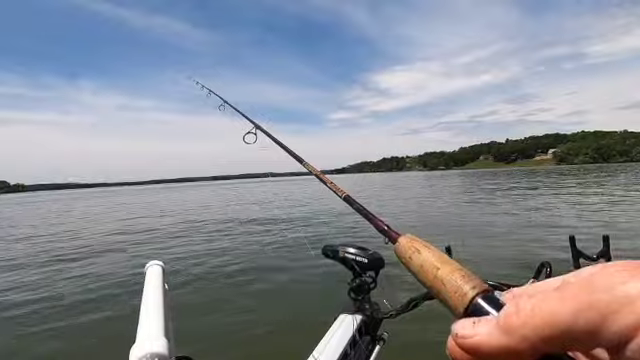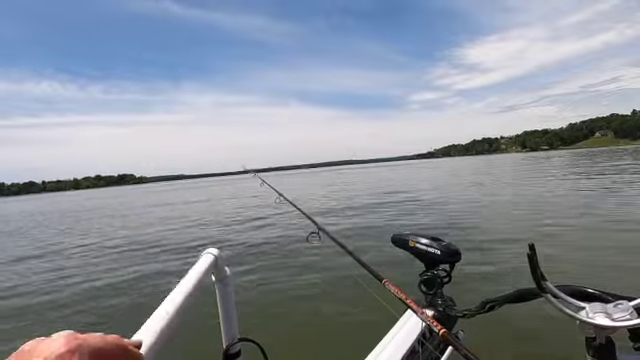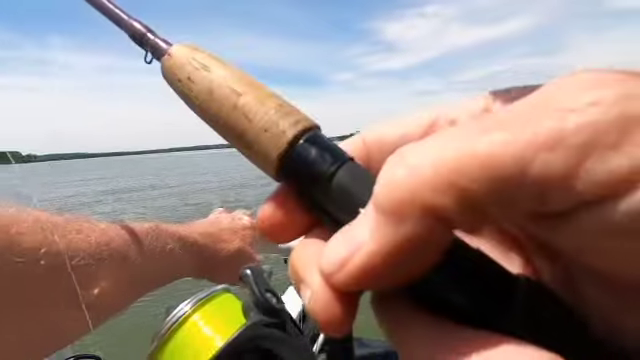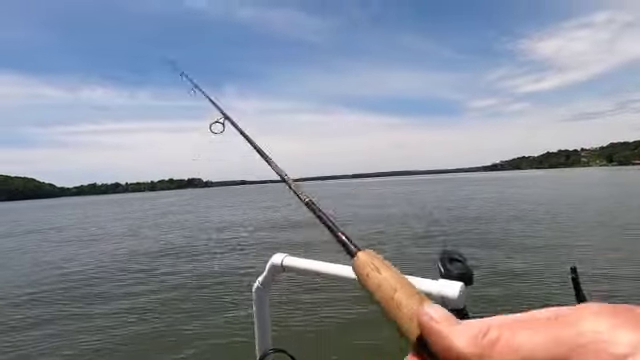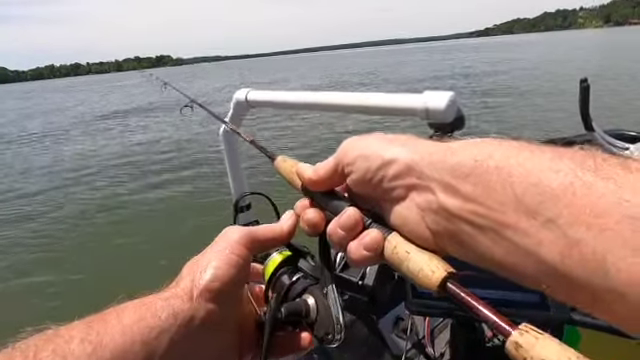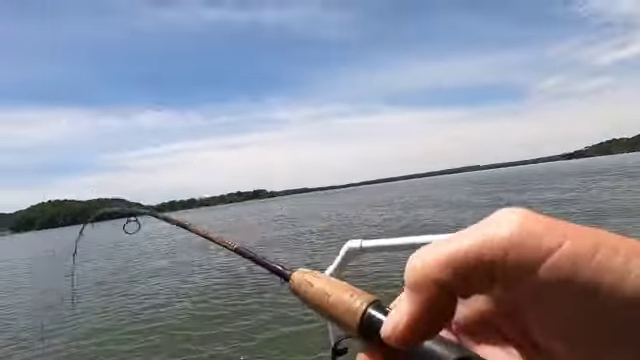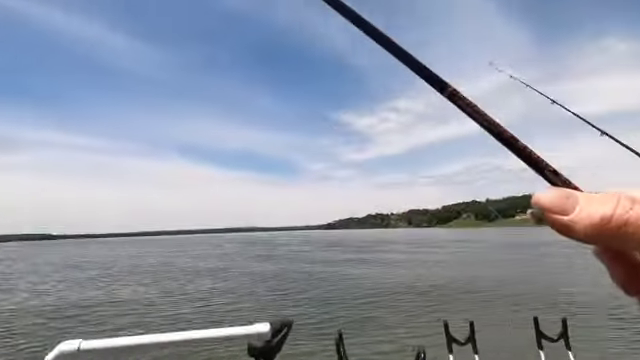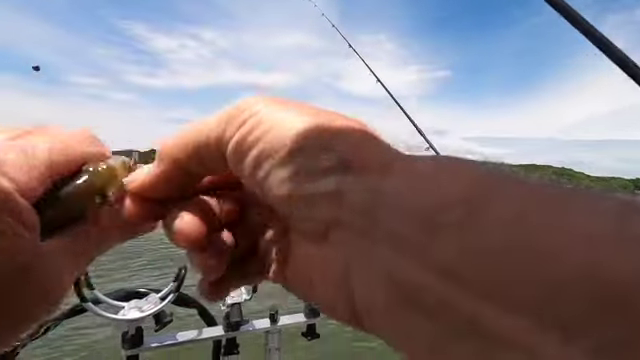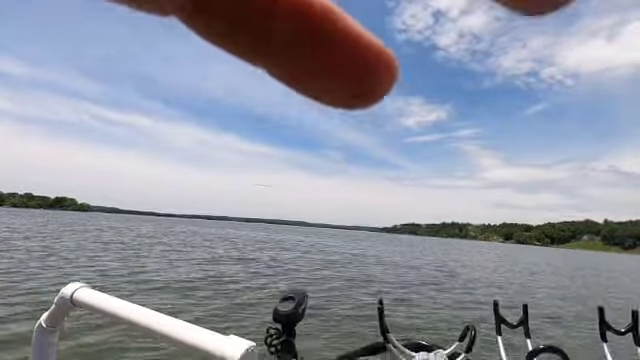And I keep them in the live well. If we don't use them, they will be returned. We better get one more. Like I said, we're gonna turn them loose if we don't use them. They're gonna be really good and fresh. All right, so that's plenty of bait. Got enough bait. We're gonna go out and do some catfishing.